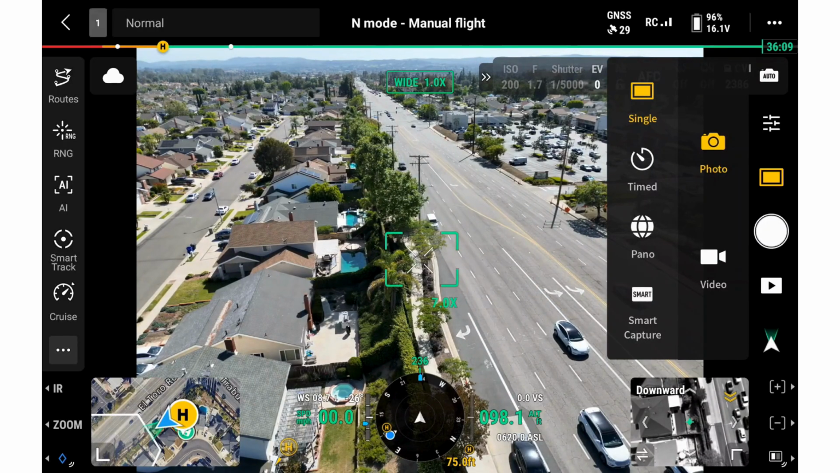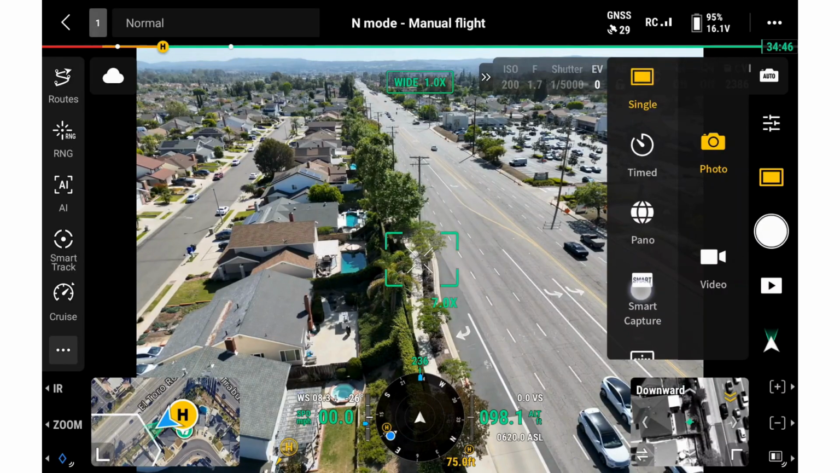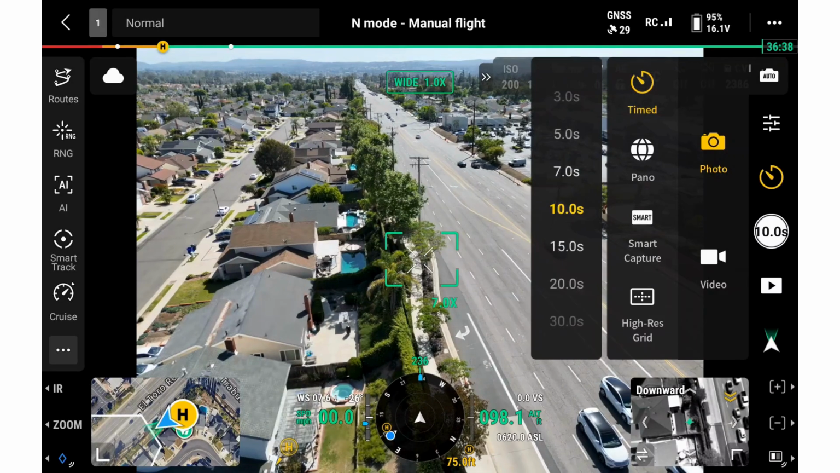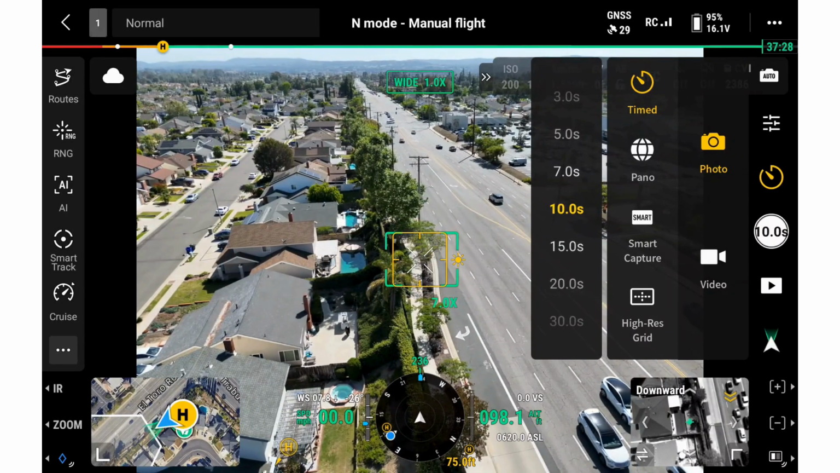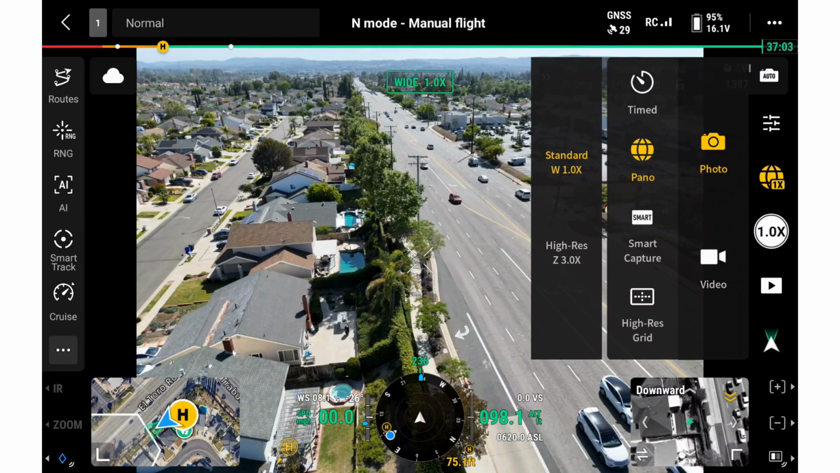Here you can choose between photo and video. In photo mode, you can also select different capture options depending on the inspection task. Time mode can be useful for taking repeated photos as you move down a conductor looking for visual detailed issues. Panorama can help capture a wider overview of an area, such as after a storm event.